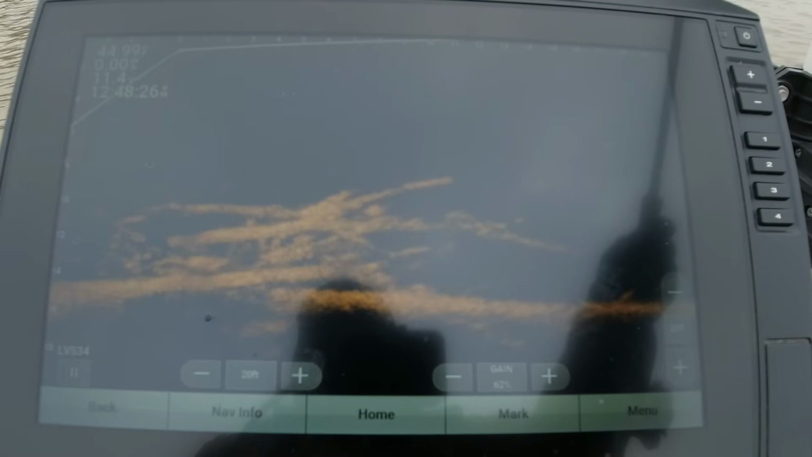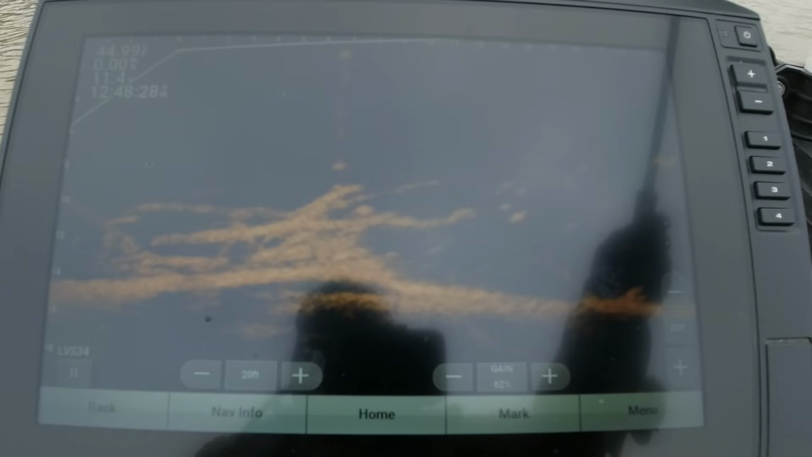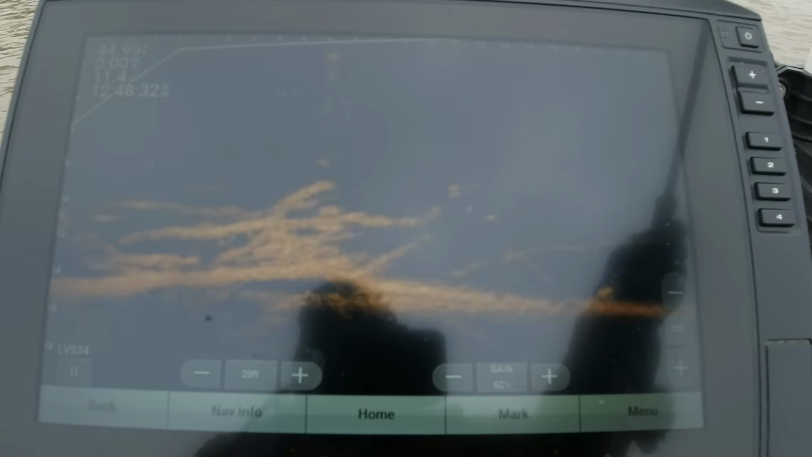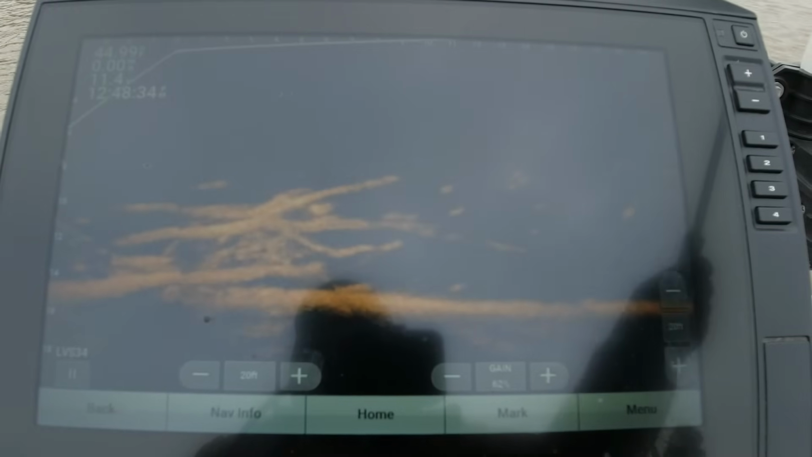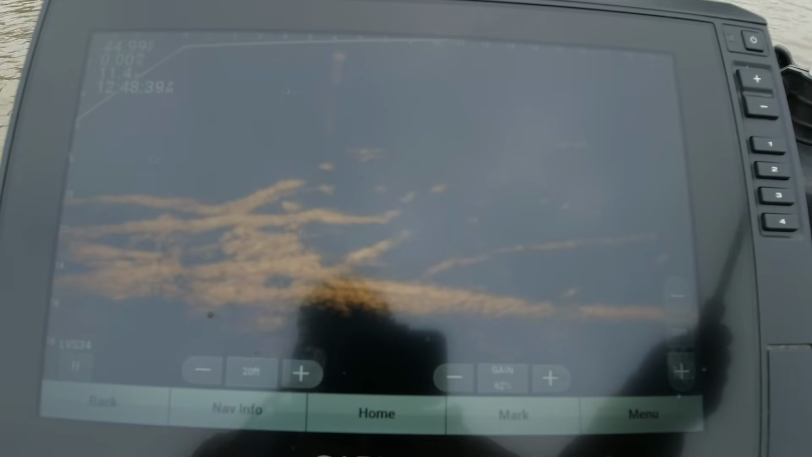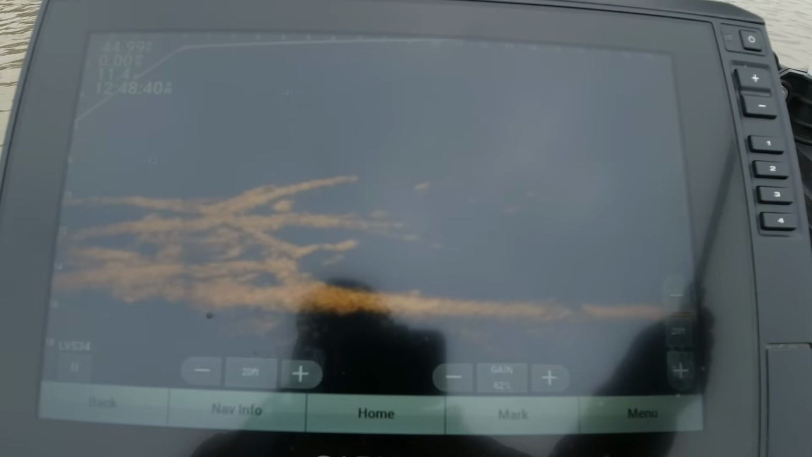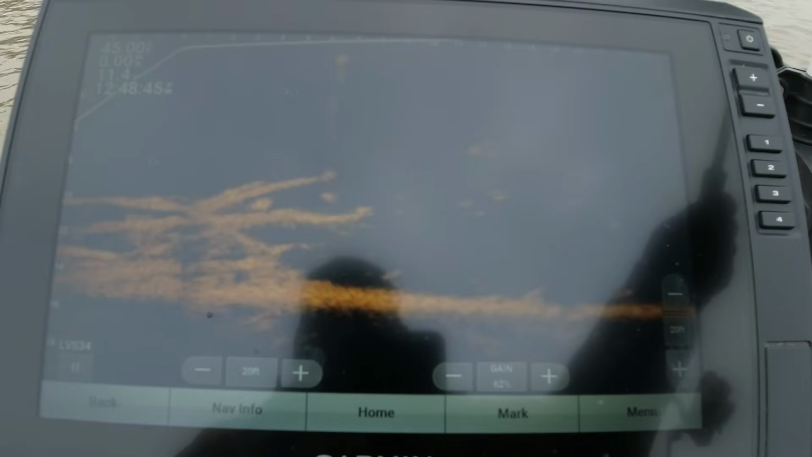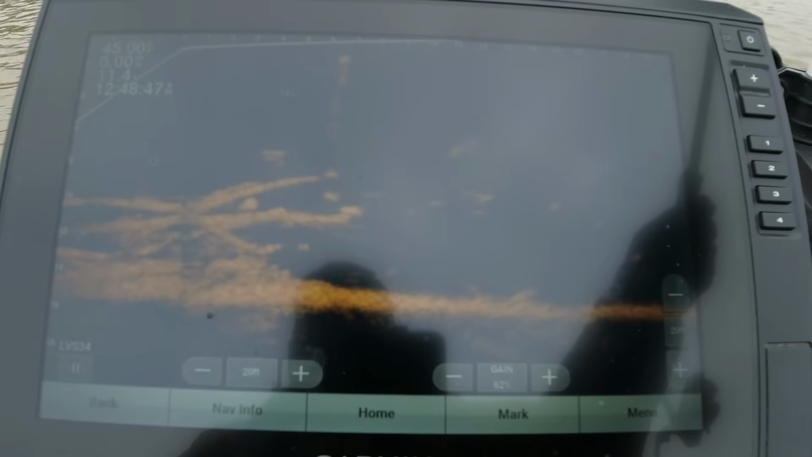Which is the biggest? Let's go for this one a little bit farther out there. He looks like he's a little bigger. That wind's changing directions big time, y'all. I mean big time. That far one, yeah, he might be a decent fish. Let's see if he'll bite.